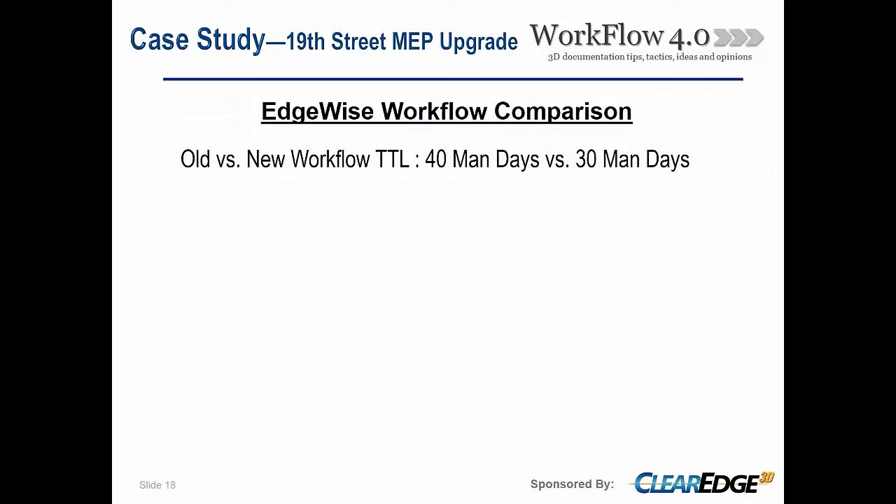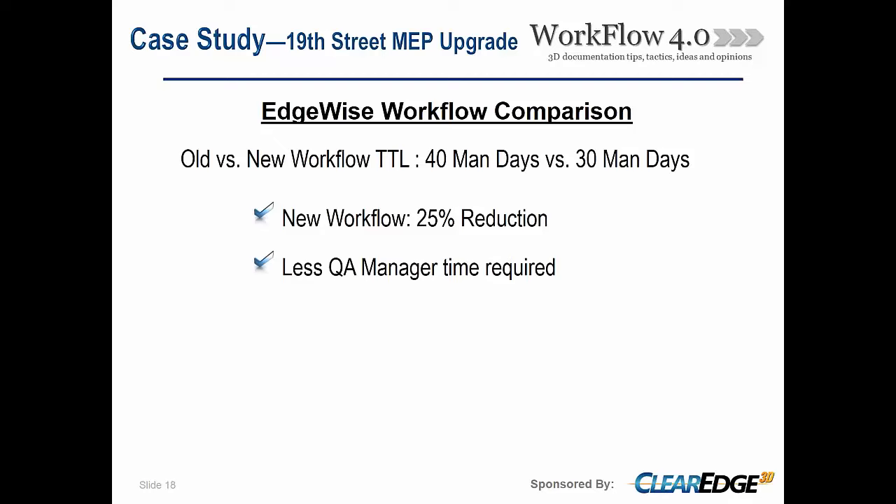So on the total, we feel like just in raw numbers on this, we've saved about 10 man-days on the backside of our old workflow. So about a 25% reduction in just raw time. But the biggest change that we're seeing is that we need less QA manager time, because there's a lot less interpretation on the initial upstart.